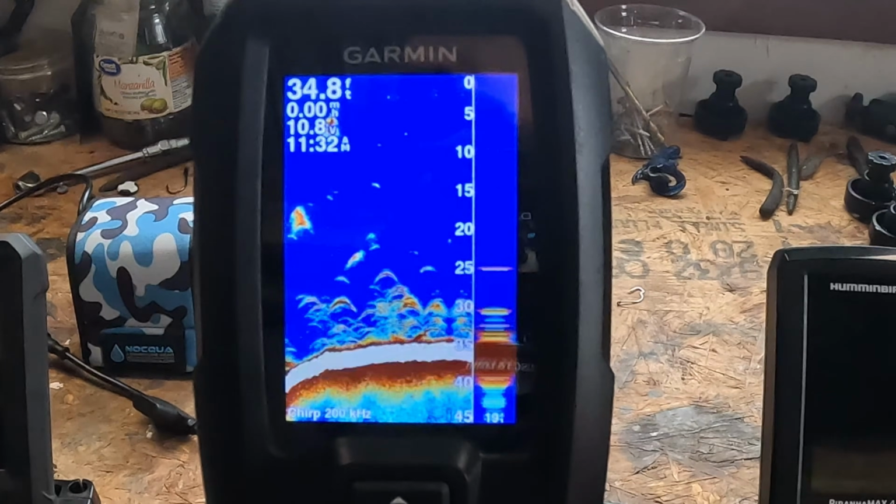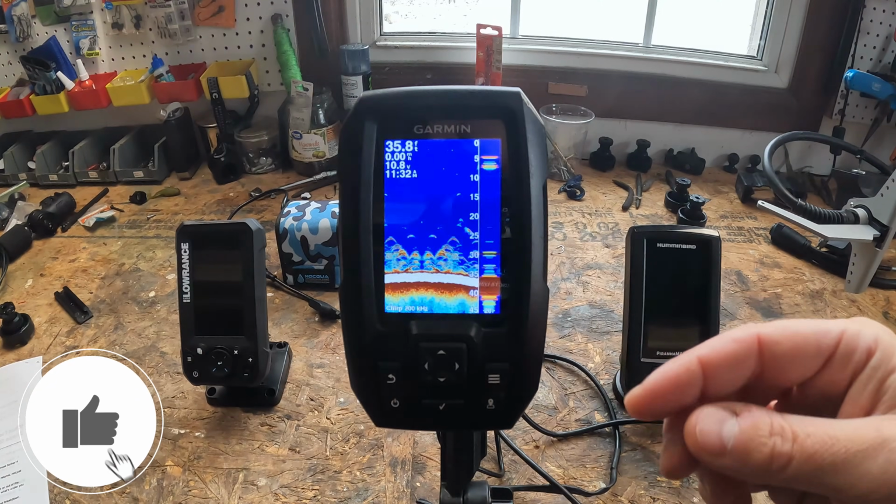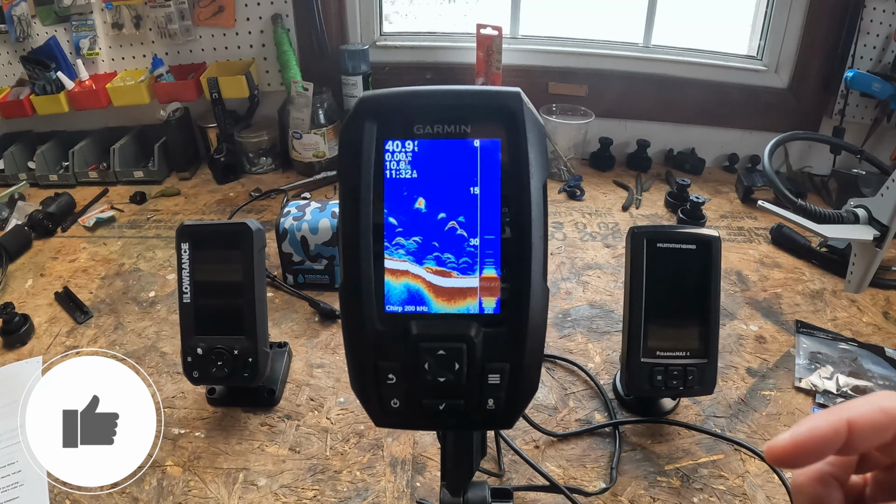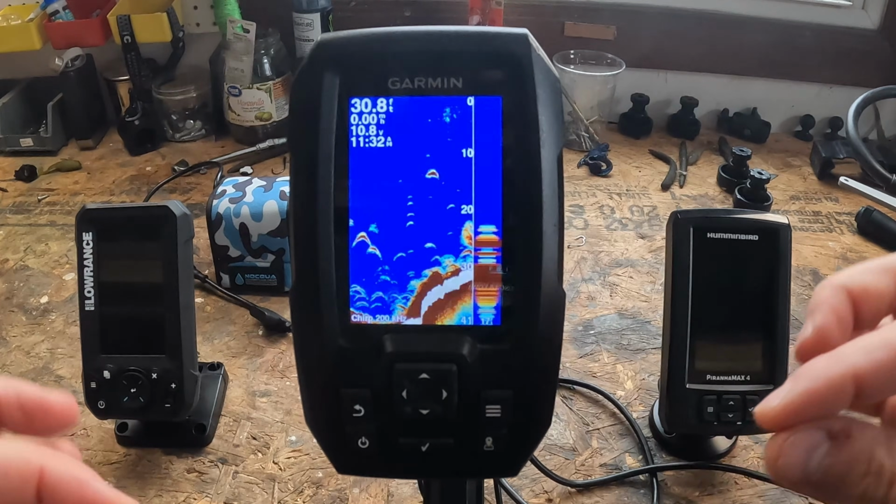So what is usually not a fish is straight vertical lines. That's usually electrical noise. Jagged bottom spikes, usually rocks or ledges. That flat, thick bottom line, that's going to be the hard bottom. Or cloud-like clusters, those are fish, but they're just bait balls, a ton of little fish. And once you read these patterns, reading sonar becomes like second nature.